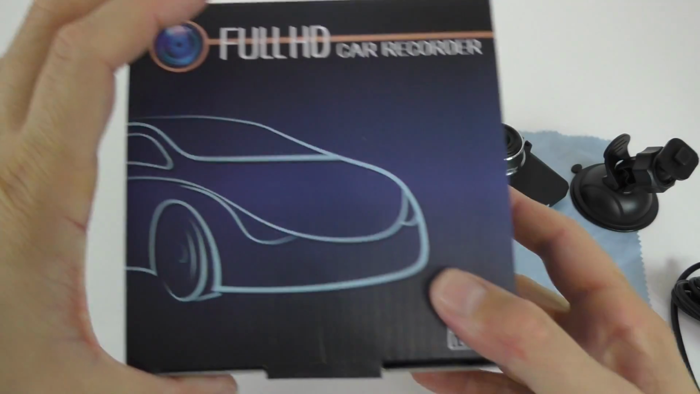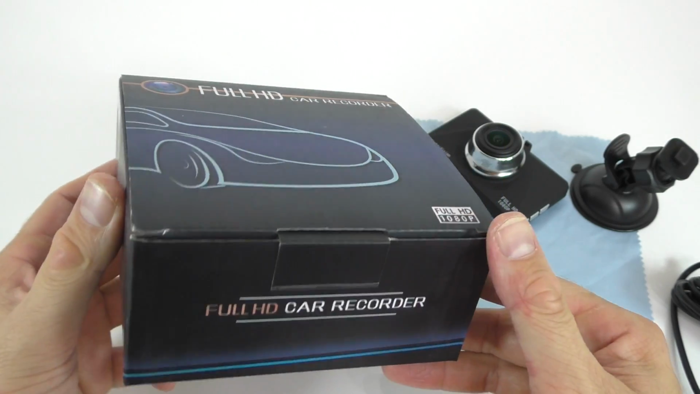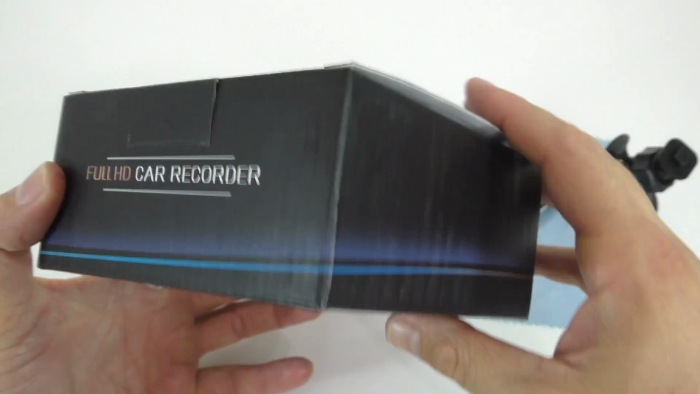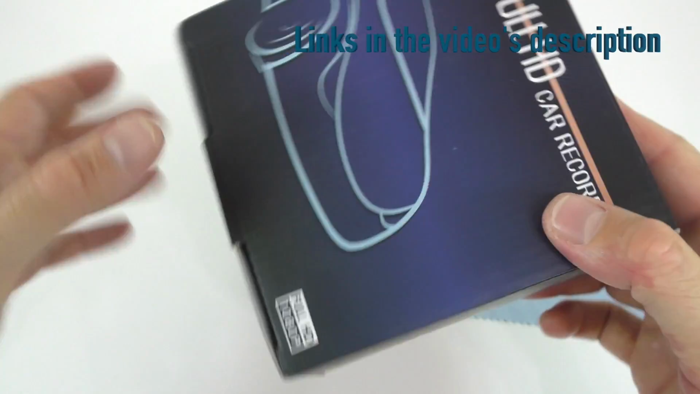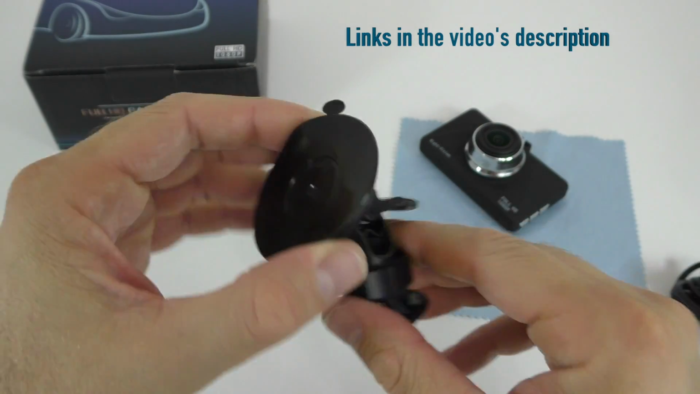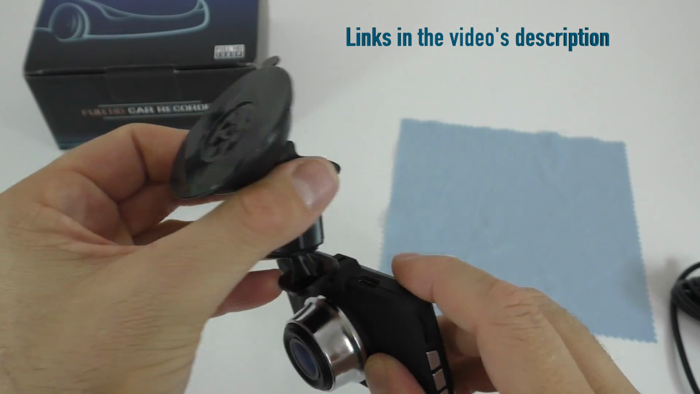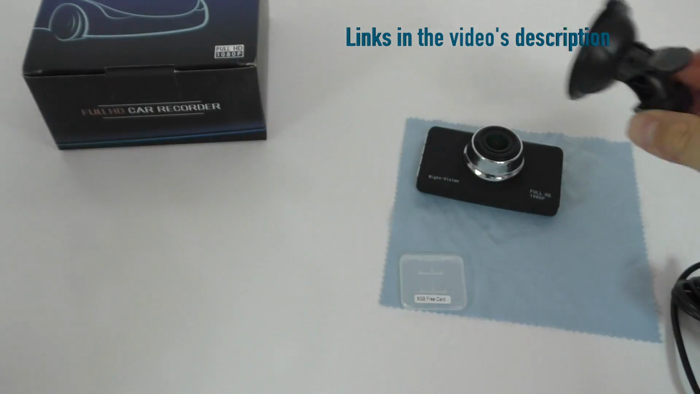So the dash cam comes in this box. Right here on the front of the box we just see a picture of a car, and basically that's about it. No other details, no other information about the camera. Inside the box we also get a suction cup, so this would mount here, and then you can attach this to the windshield. Very easy to use.